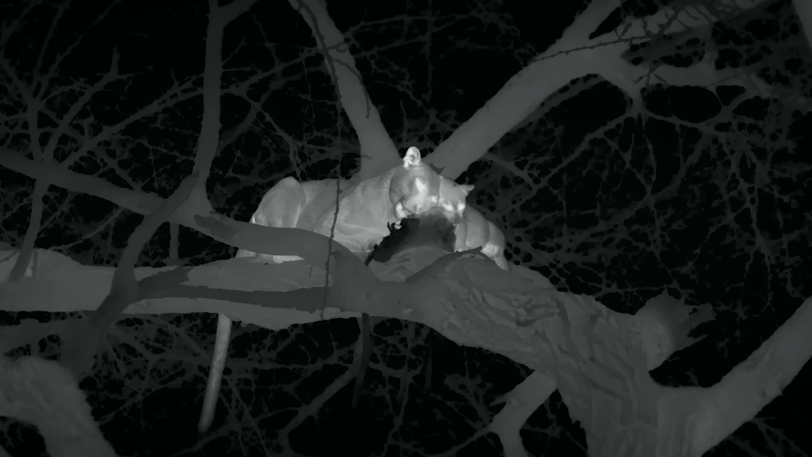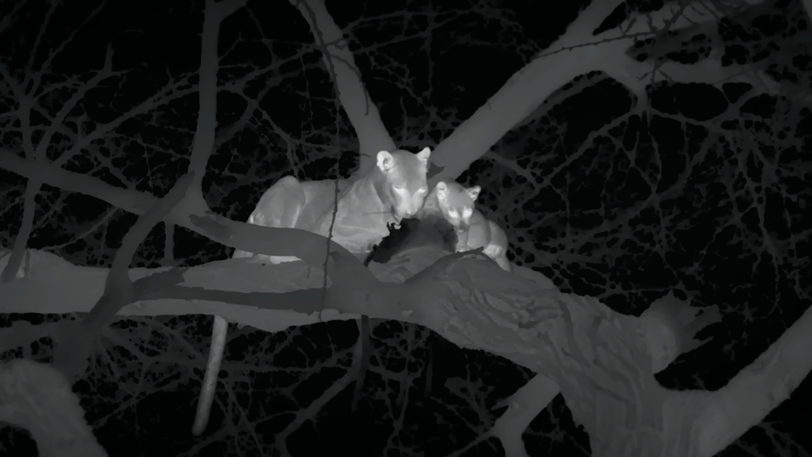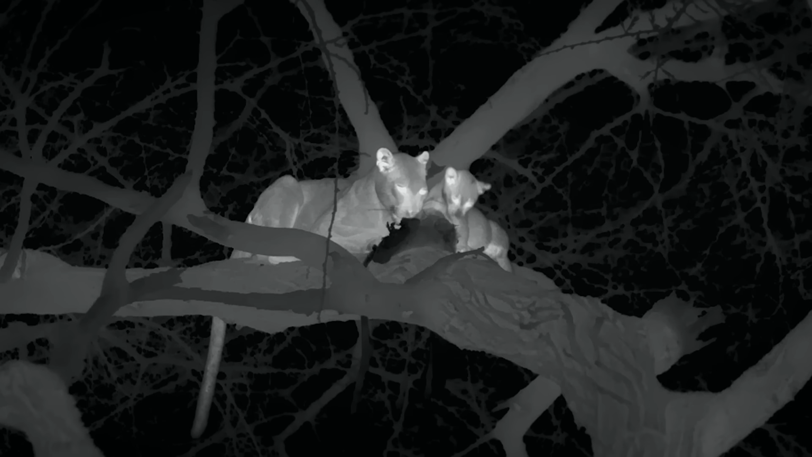The carcass leftovers with the leopards on the tree can still be smelt over a wide area and keep attracting new hyenas. But they soon assess the futility of the situation and move on.